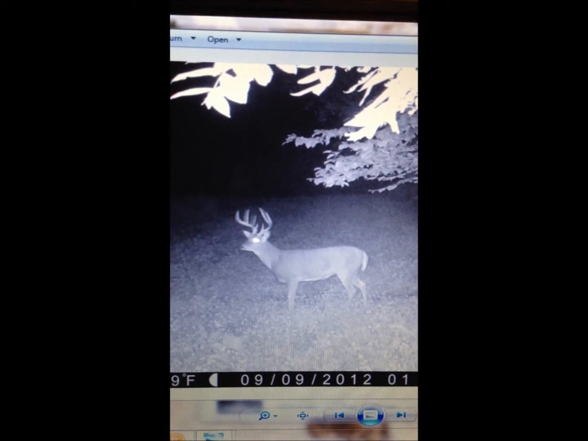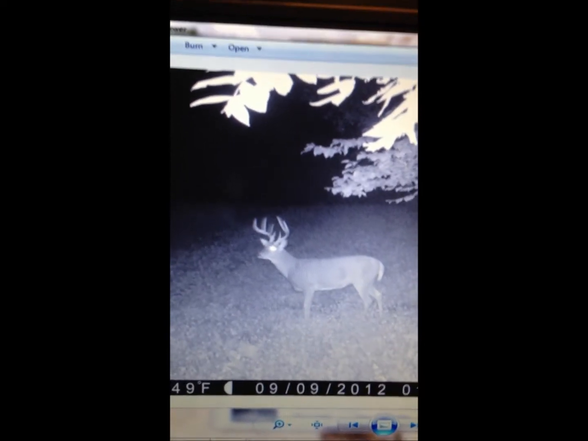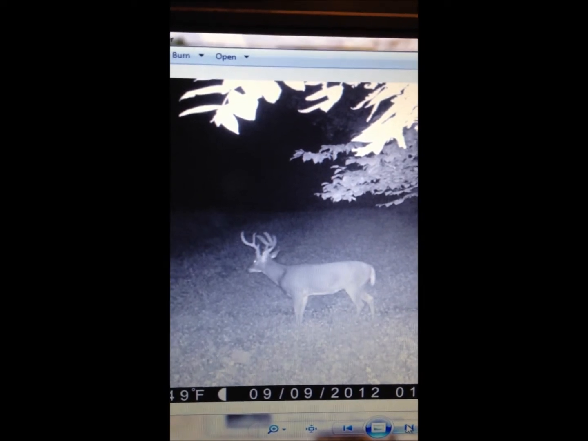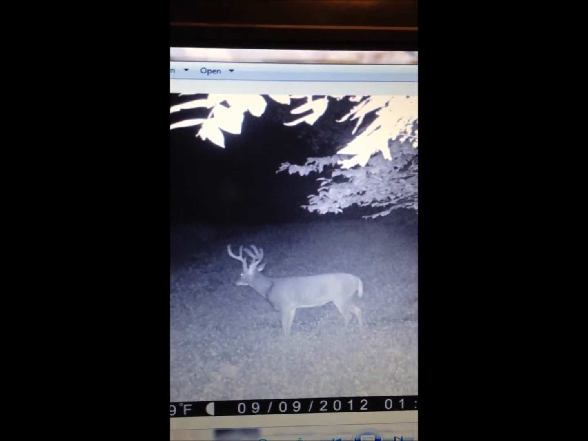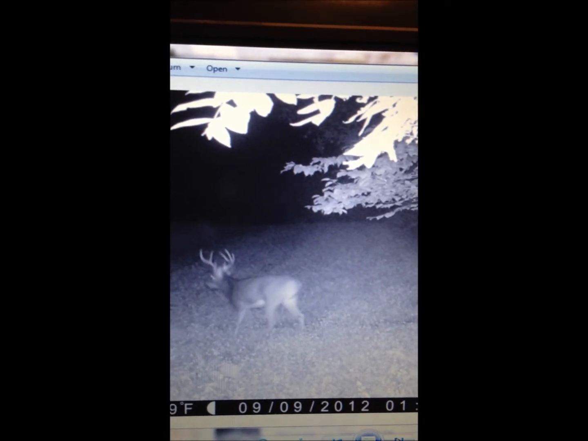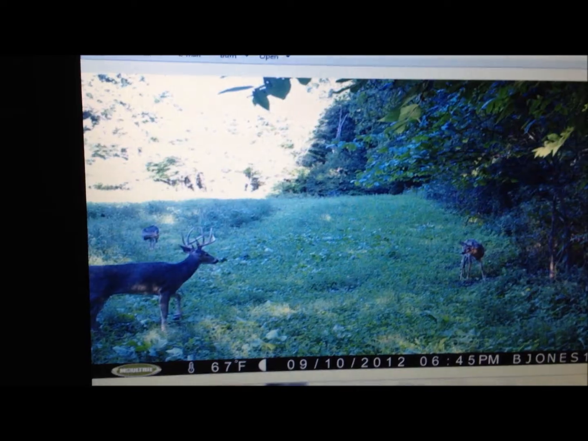This deer here is a deer that last year we found, and we named him Sticker 8. He dropped his tine this year on the left side, and now it's just a big fork. So he still has 8 points, but he's really just a big 7-point with a kicker off his G1, but we're still calling him Sticker 8. You can see how big that body is. I mean, he's a tank, and a deer I'd love to put an arrow in.